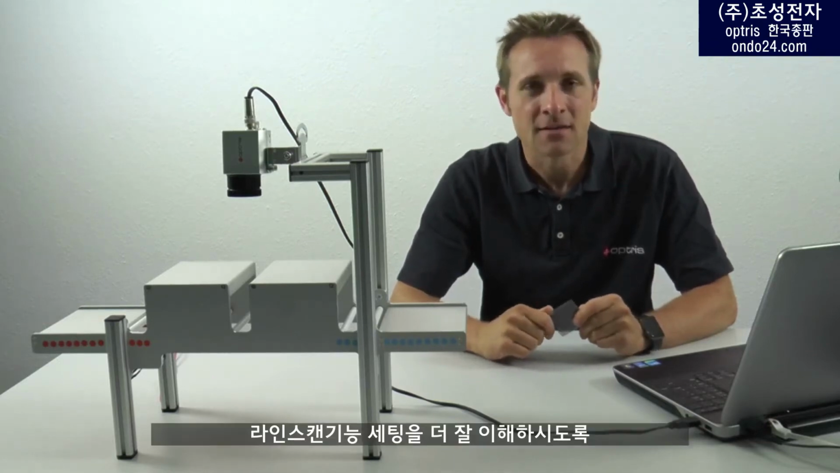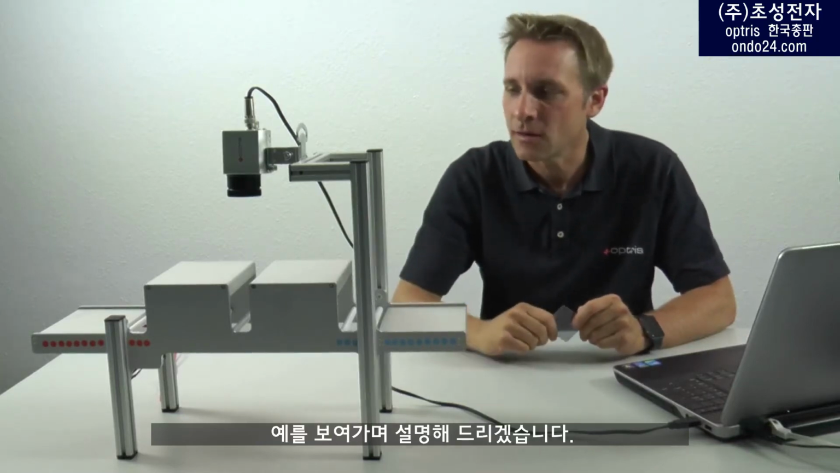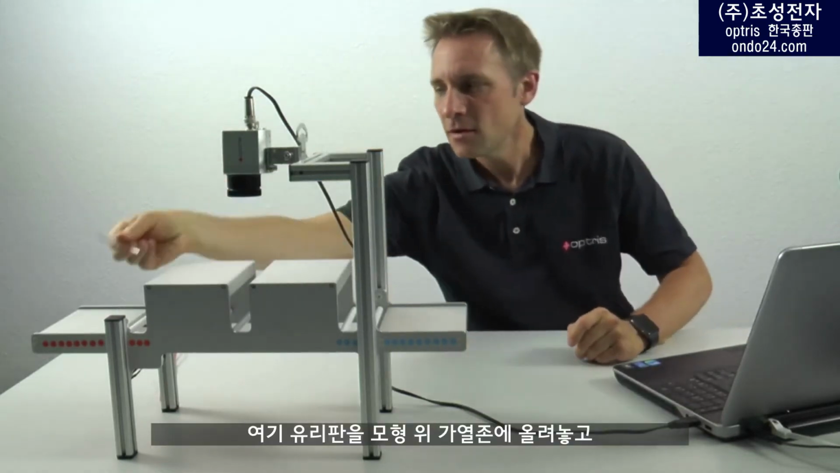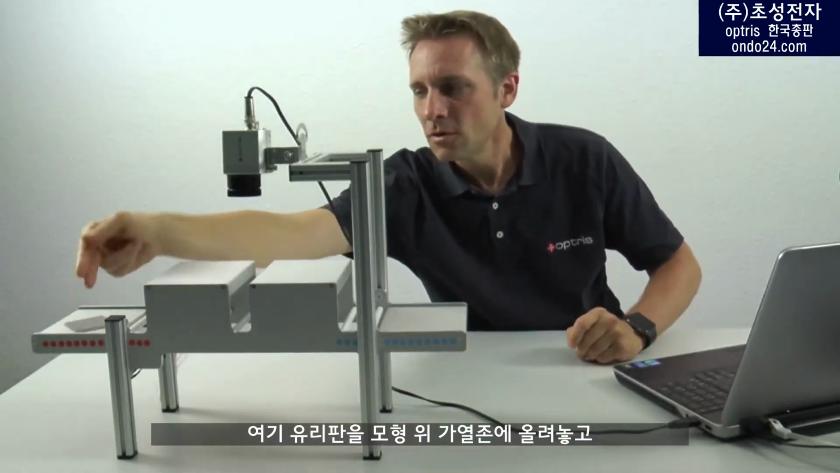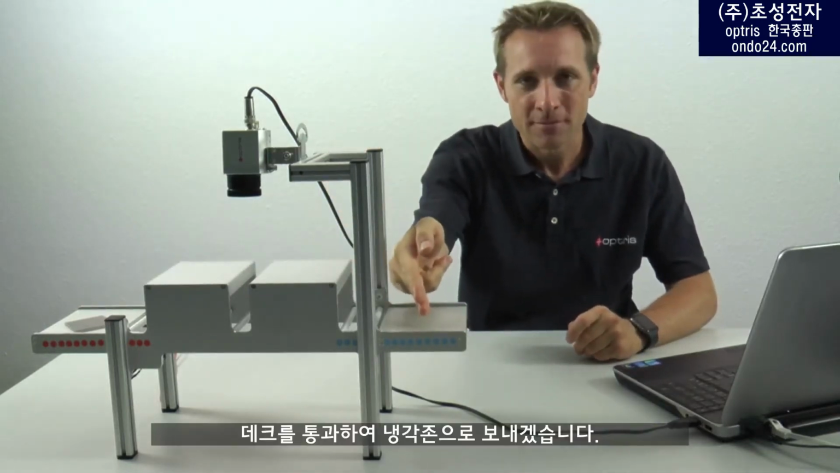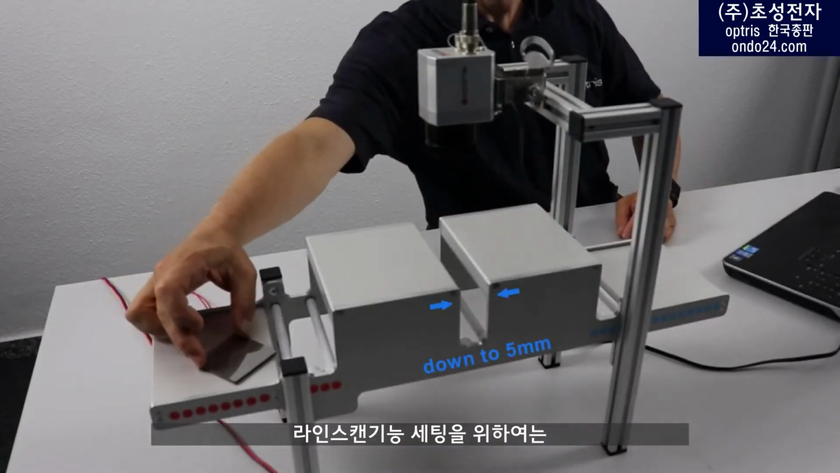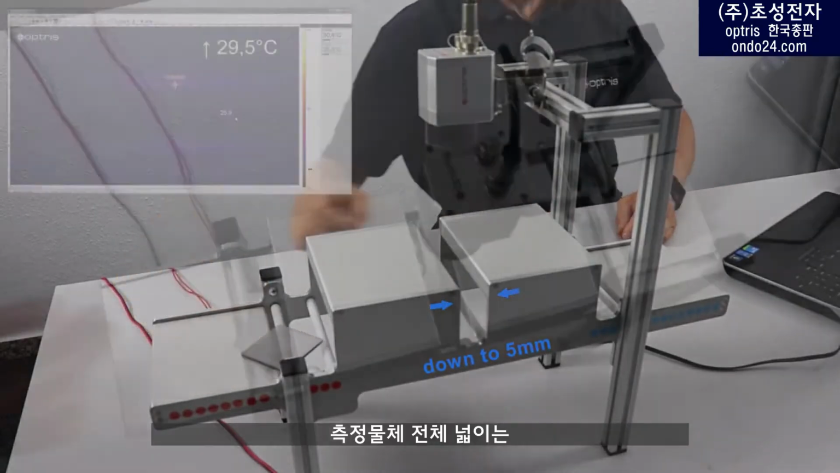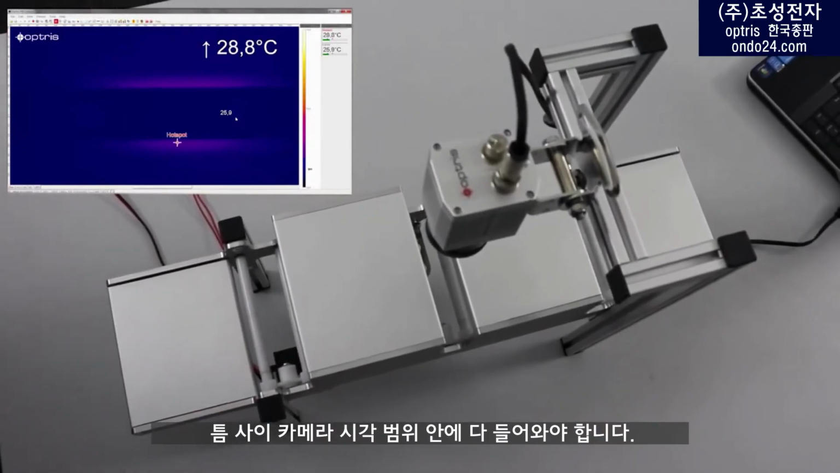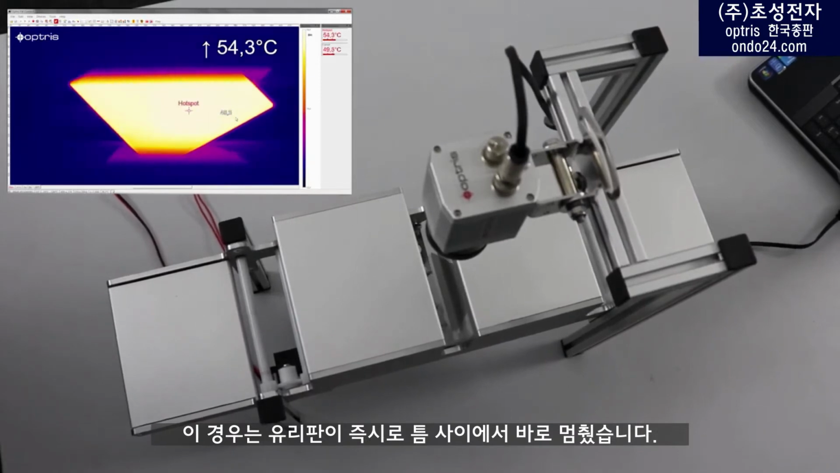To better explain the setup of the line scan function to you, let's look at the following small model. On this model, we transport a glass sheet from a heating zone through a duct into a cooling zone. To allow the line scan function to be set up, the full width of the measurement object needs to be within the field of view of the camera under the gap. For this, the glass sheet is stopped directly under the gap.